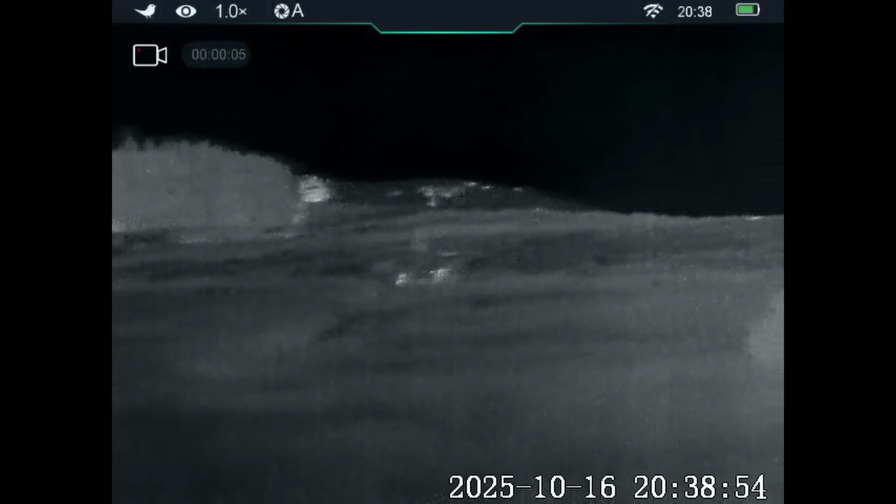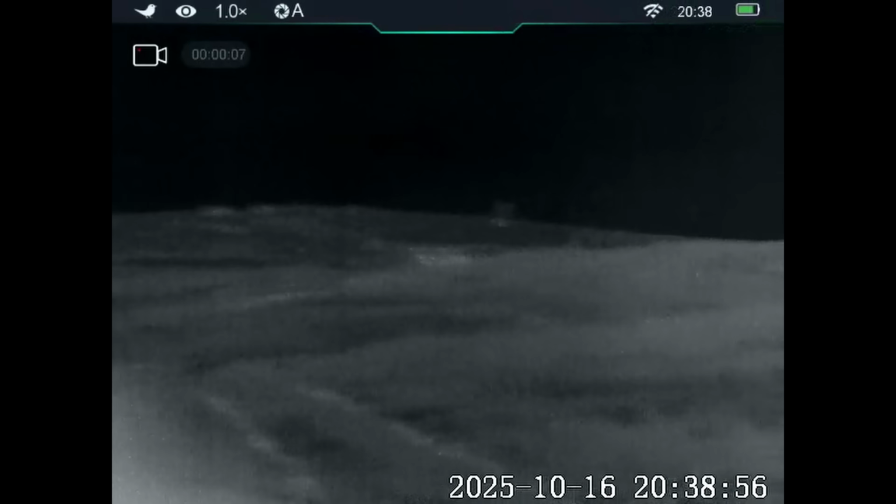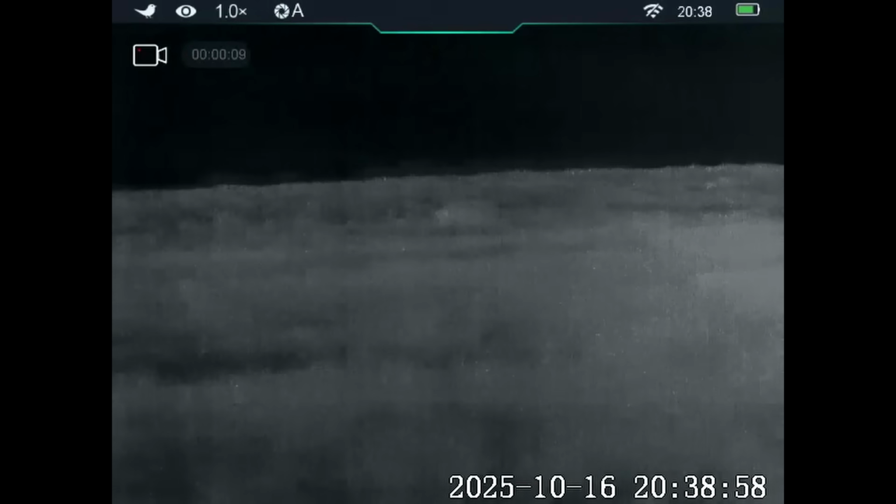I've moved about 15 meters up the track away from the truck, and to give you an idea of how dark it is up here tonight, with the naked eye I can't even see the truck anymore. But I've come up here because I think I'll have a better chance if a fox comes down one of the tracks. This position also gives me a bit more height so I can see above the rushes.